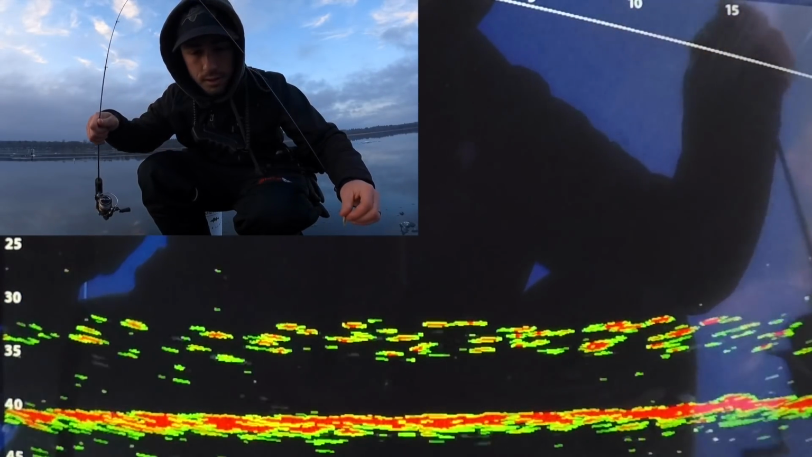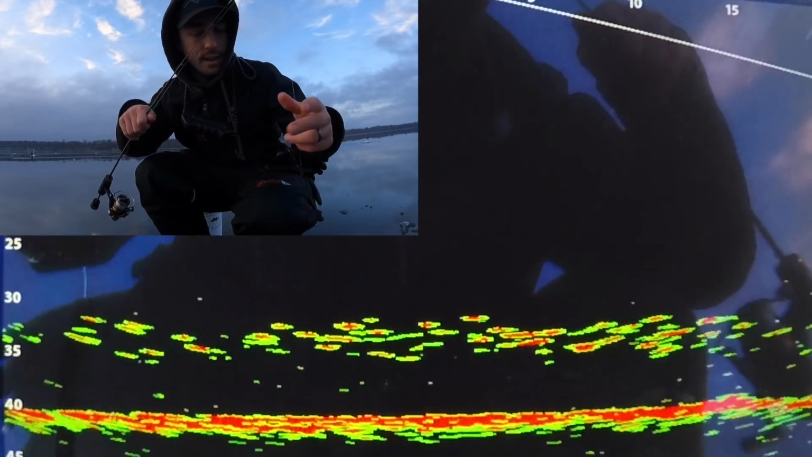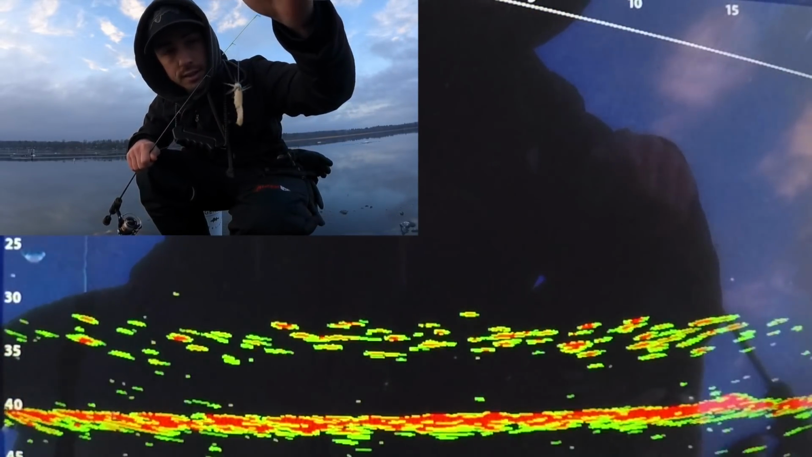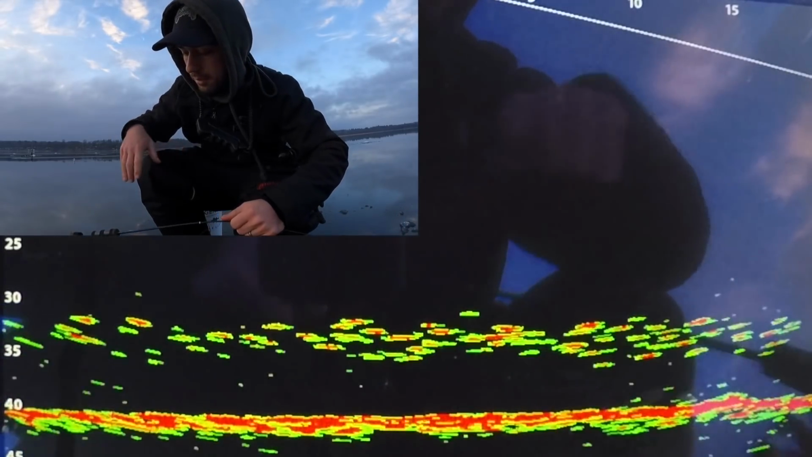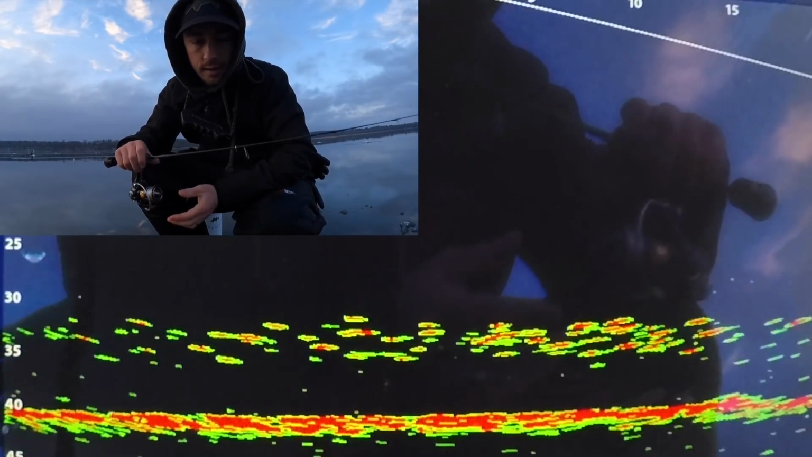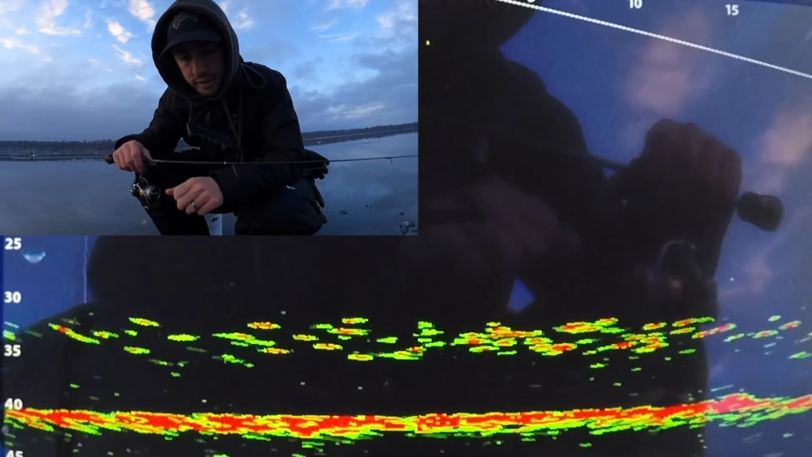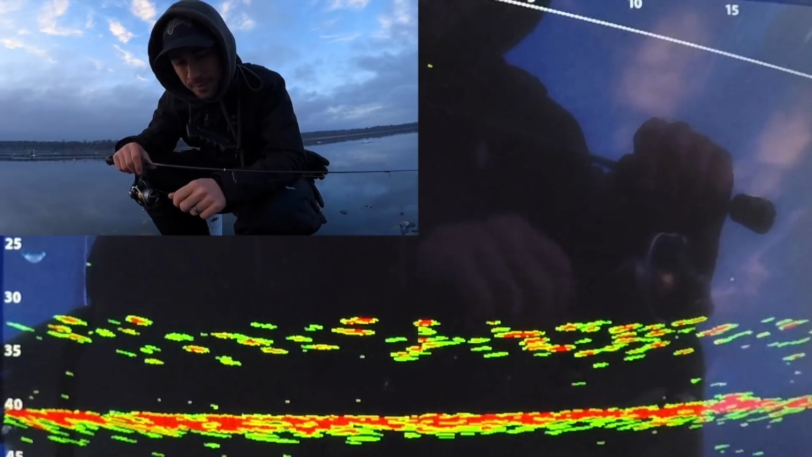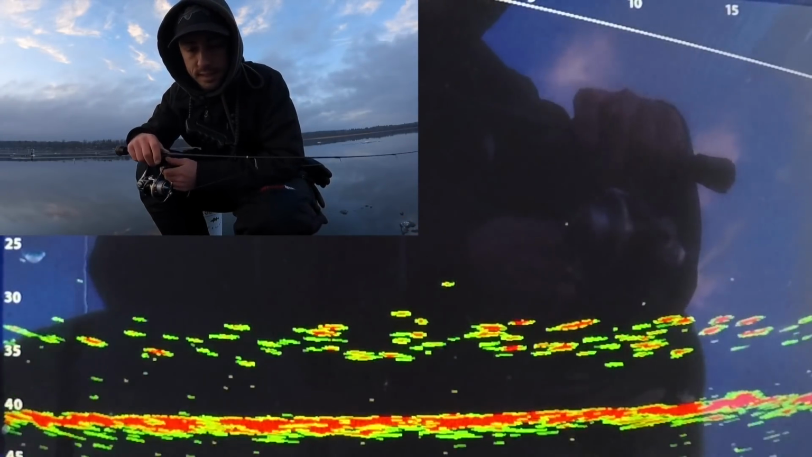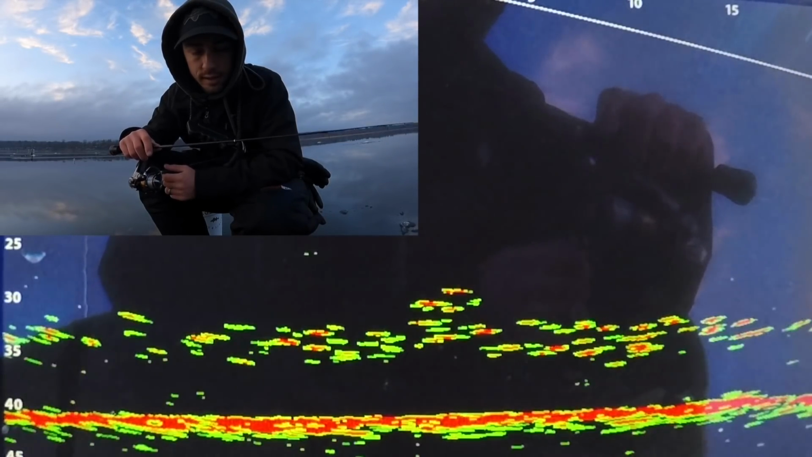All right, so we just changed things up. Crappies are still there, thankfully. And we just went to a smaller version of what we were already running. You also notice that this one happens to be all pure white, like a white glow color. So I think profile and action matter as well. But when you're sitting on top of fish like this and they're just kind of staring at you and not doing a lot, it's just a matter of trying different things out. Sometimes those fish just have different preferences. And now they're all flying up here.